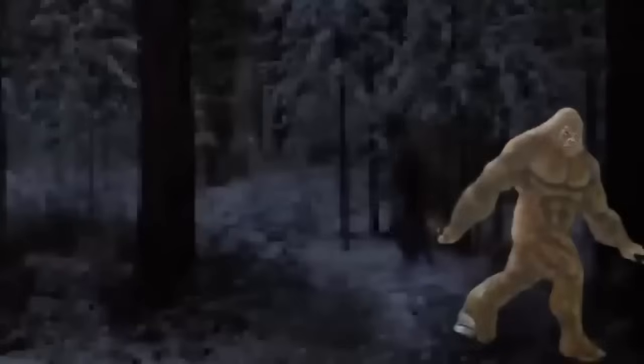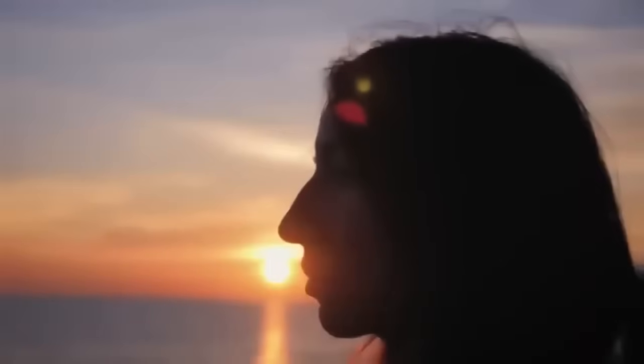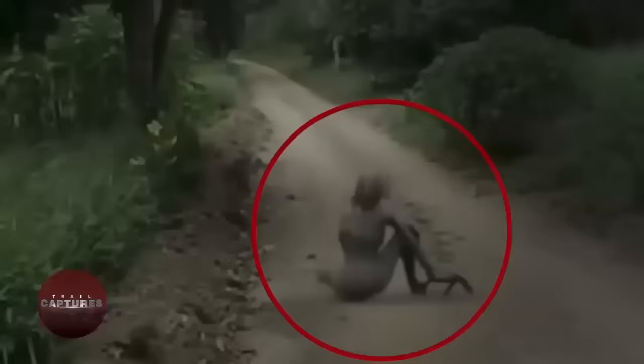Local authorities dubbed it an alleged Bigfoot sighting, but the truth remained mysterious. Was it really the mysterious Bigfoot, or could it have been some other unknown creature lurking in the woods that day? The enigma of the strange humanoid still haunts the minds of those who witnessed it.